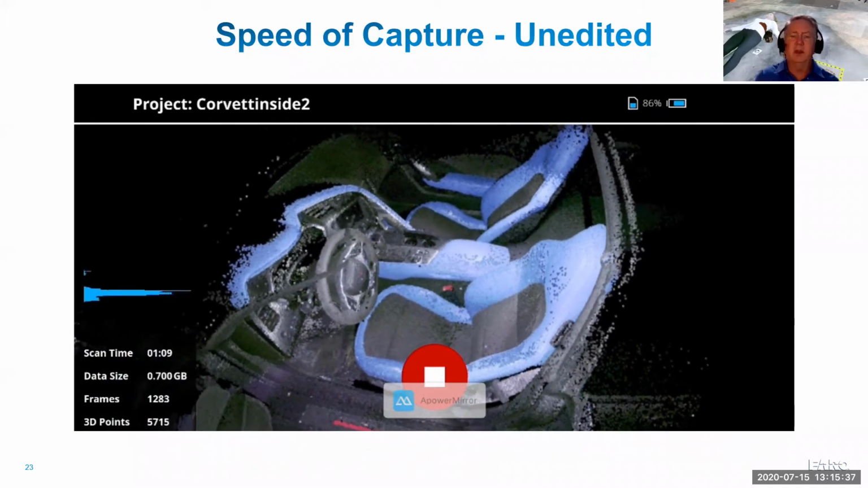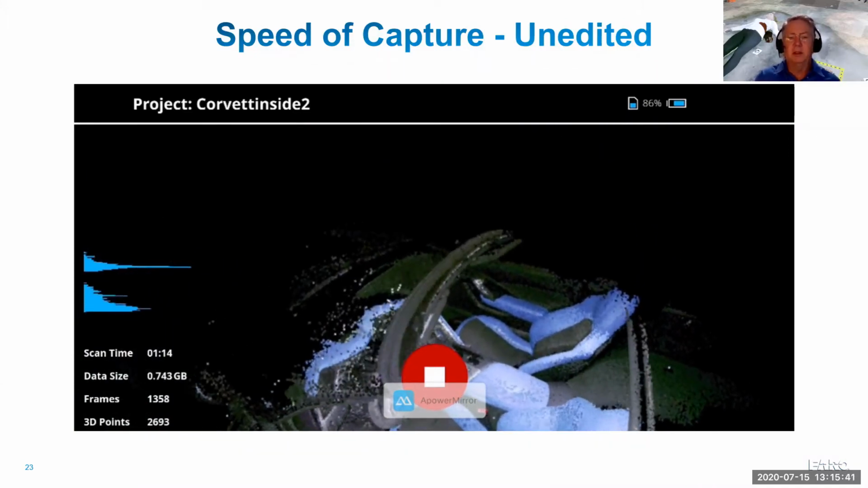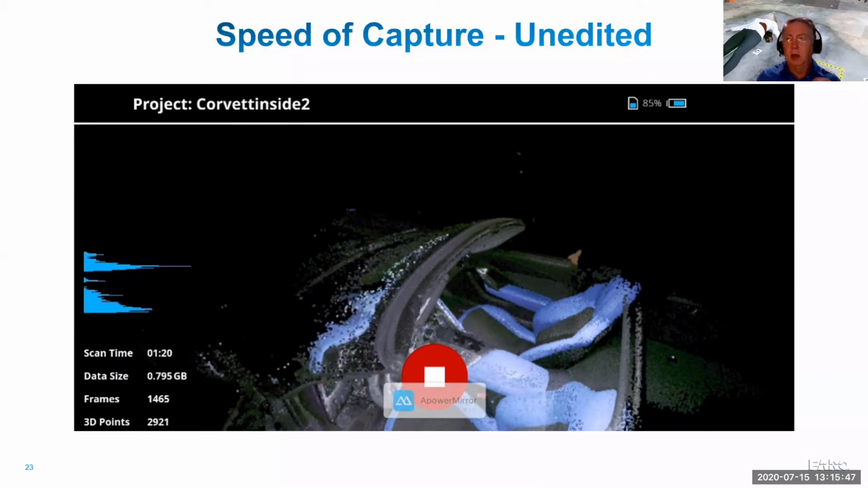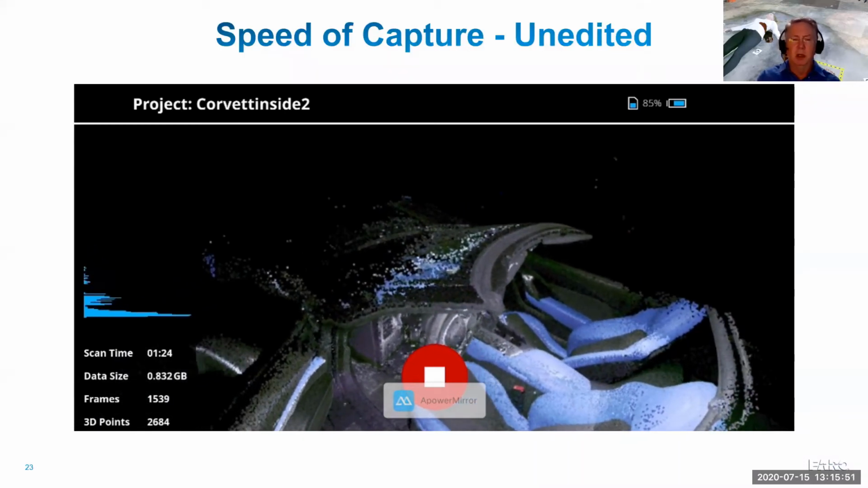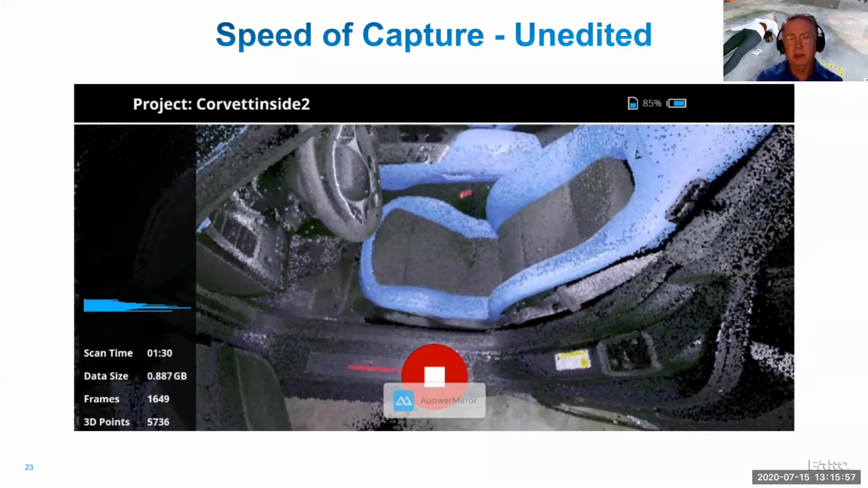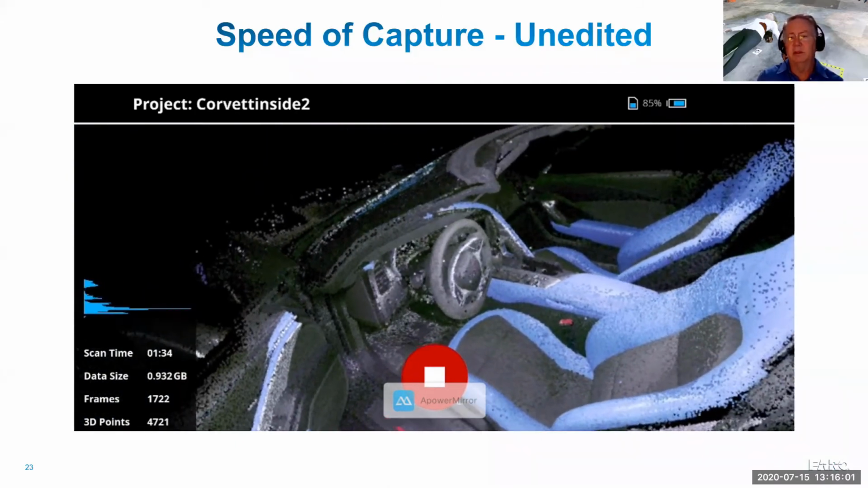Tracking is significantly improved. Everyone that we put this in the hands of that had previous experience commented right away about the tracking. And if you want to capture data more densely, all you need to do is just move slower. So for instance, the A-pillar that we're capturing right here, it's basically a black mirror, yet we're able to actually capture it even though it's a very shiny reflective surface.